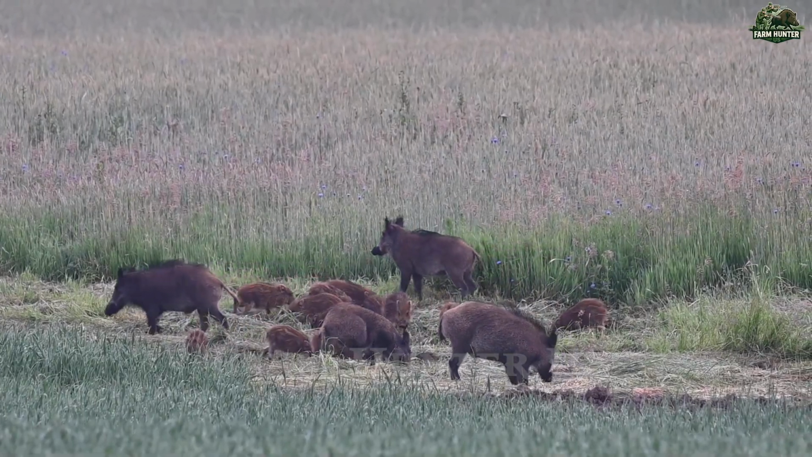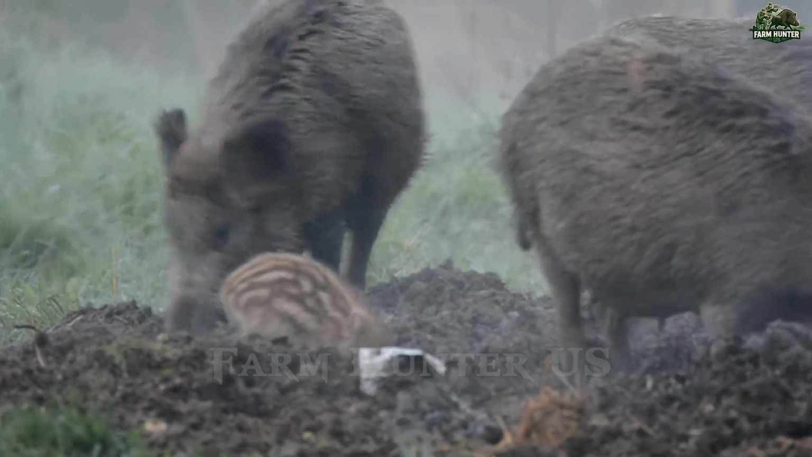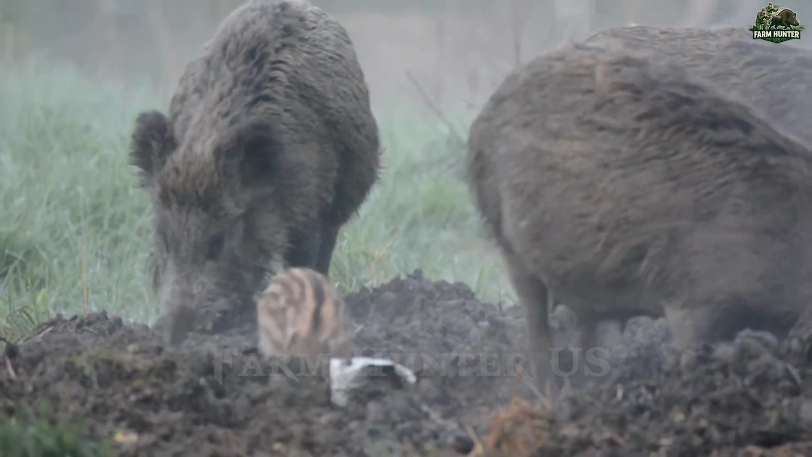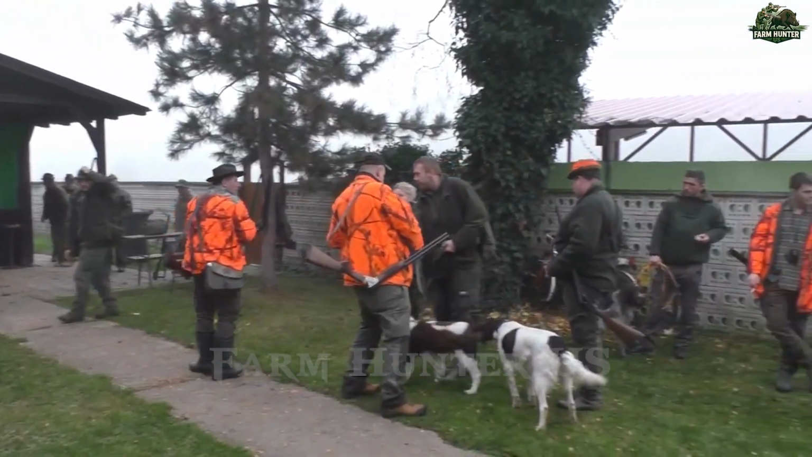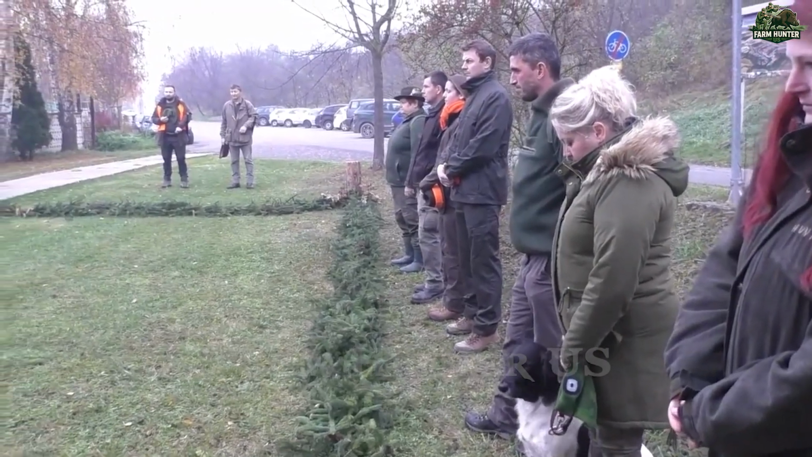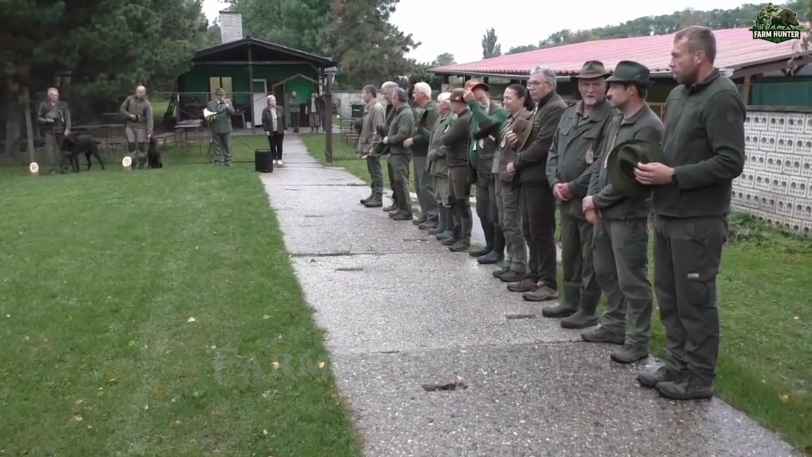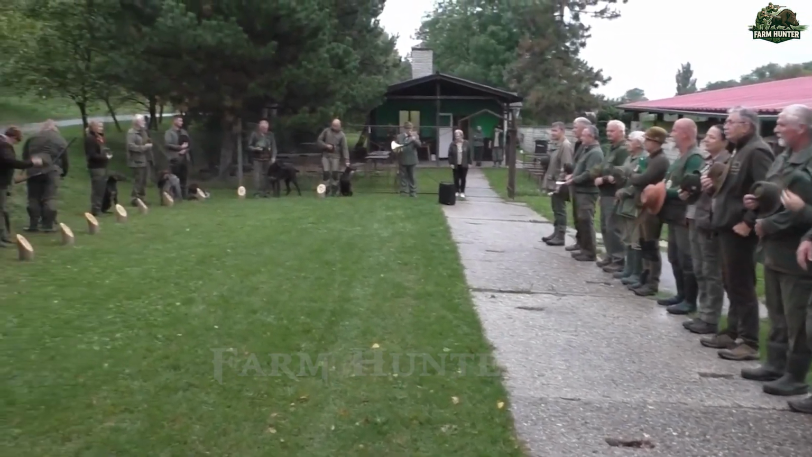According to local officials, over 300 hectares of crops were destroyed in the past year alone, leaving farmers with mounting losses and little hope for recovery. Unlike other countries where pork is consumed and hunting regulations help maintain balance, Turkey's cultural and religious context means wild boars face virtually no natural or human predation, making the population surge all the more dangerous.